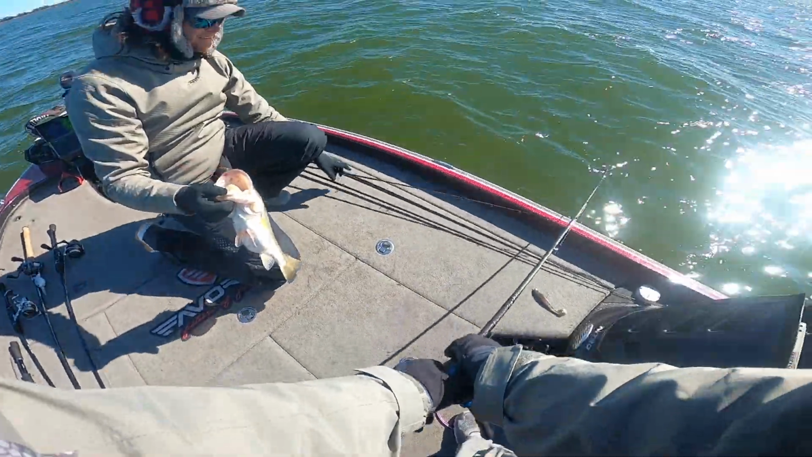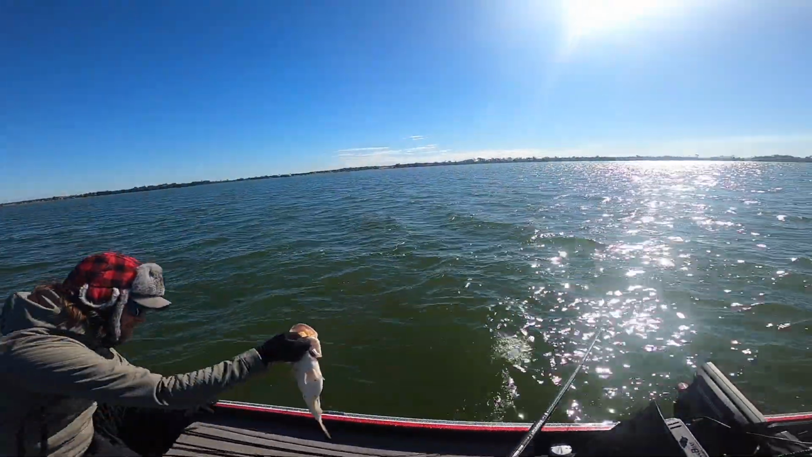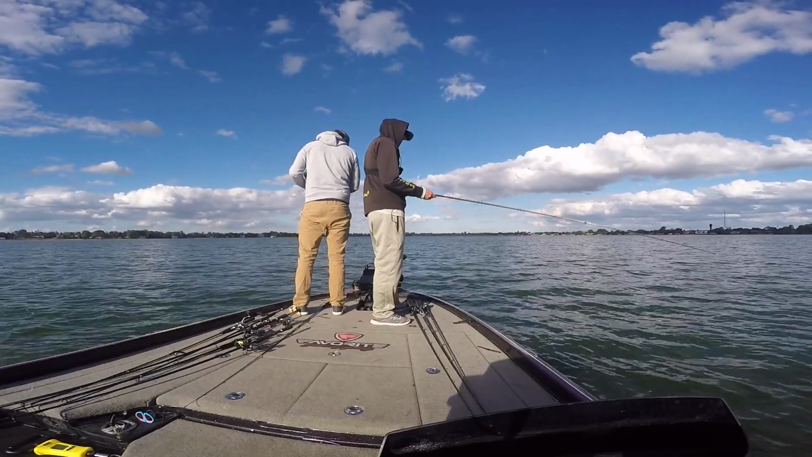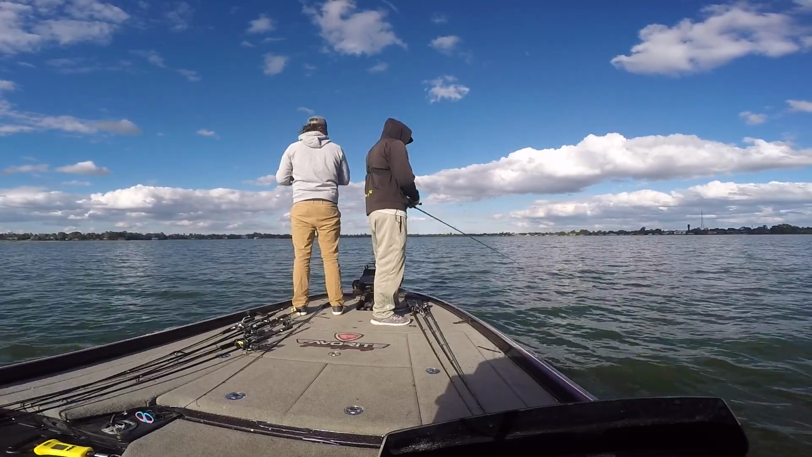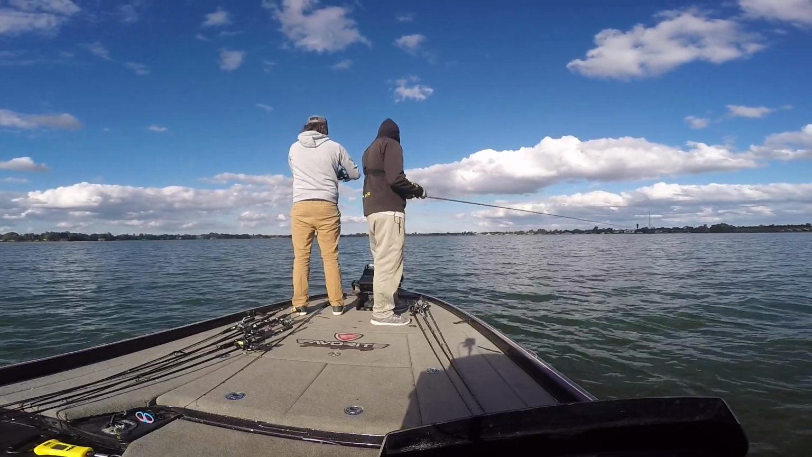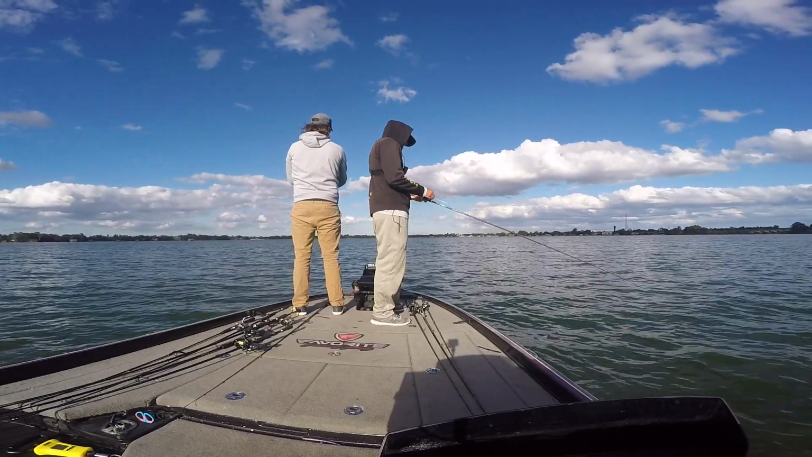How's this one bait? Swimbait again. Caught some decent ones on the swimbait. I got one. Oh, did he drop it? He's getting got.